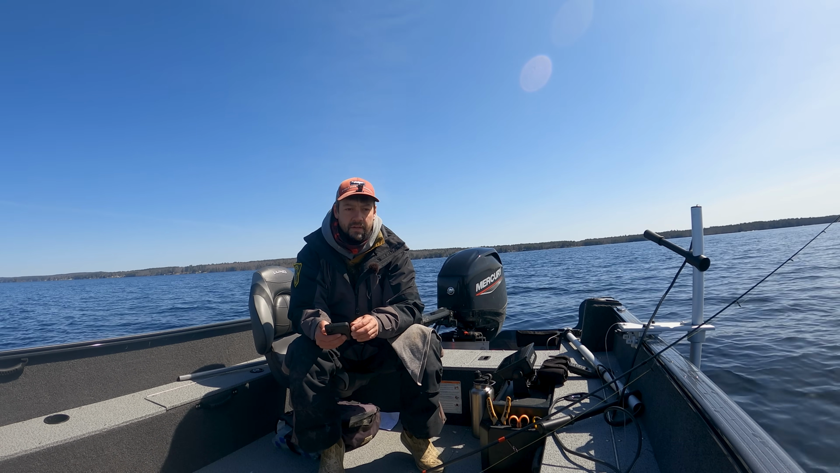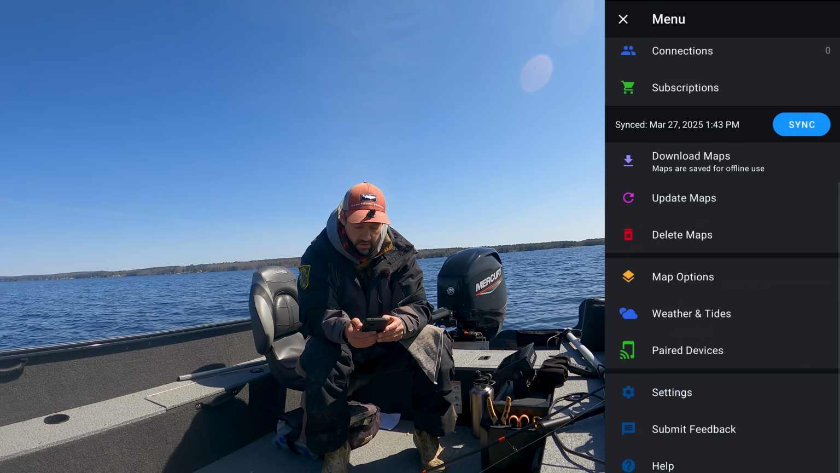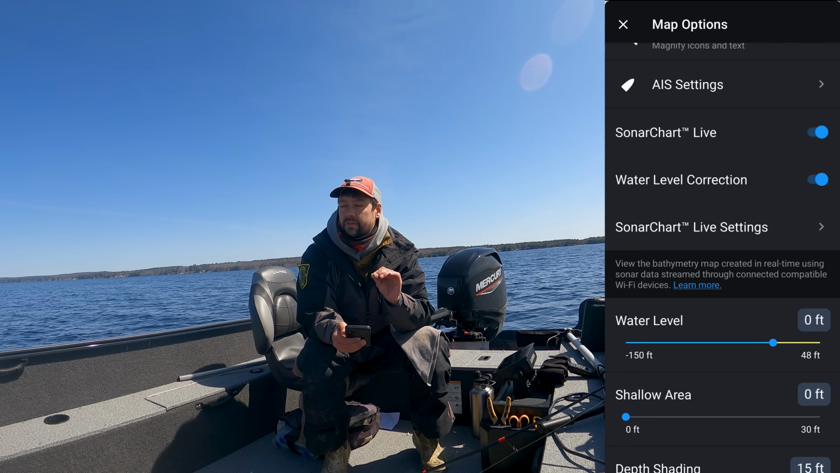And we're going to go right to menu in Navionics. Now Navionics is a paid app. I'm not sponsored by them. We're going to go to map options, scroll down, and what I want you to do is create color schemes for where to look for lake trout.